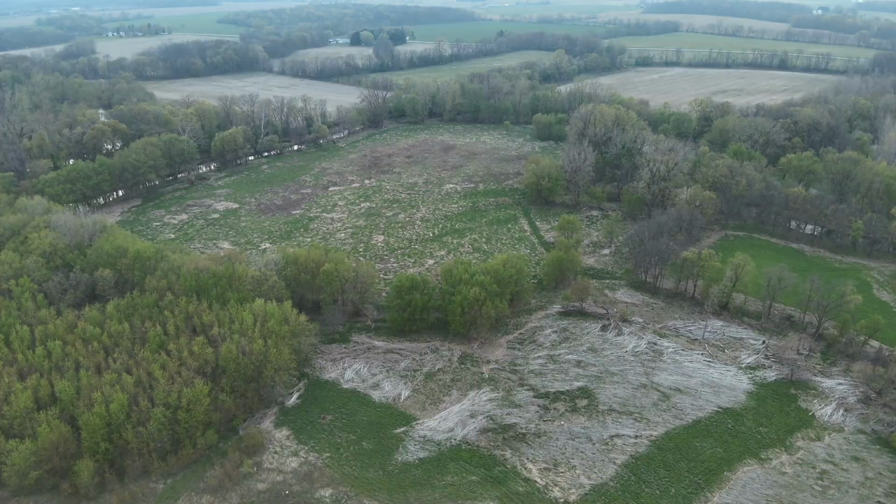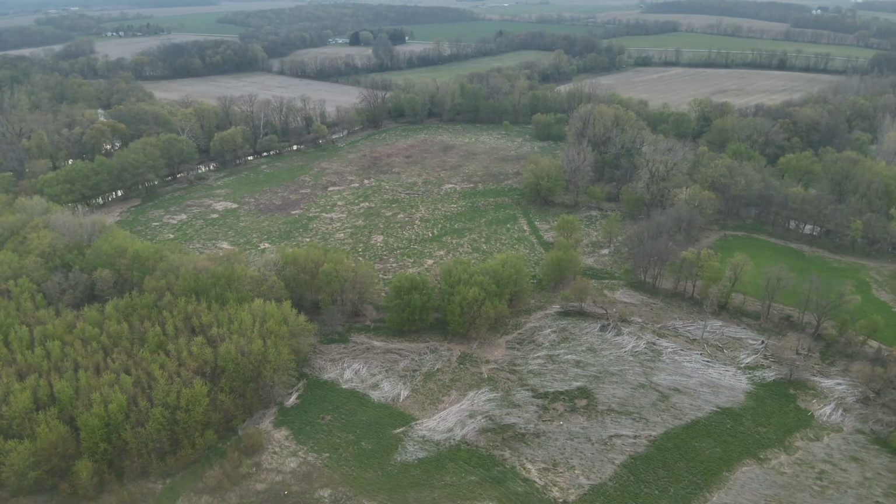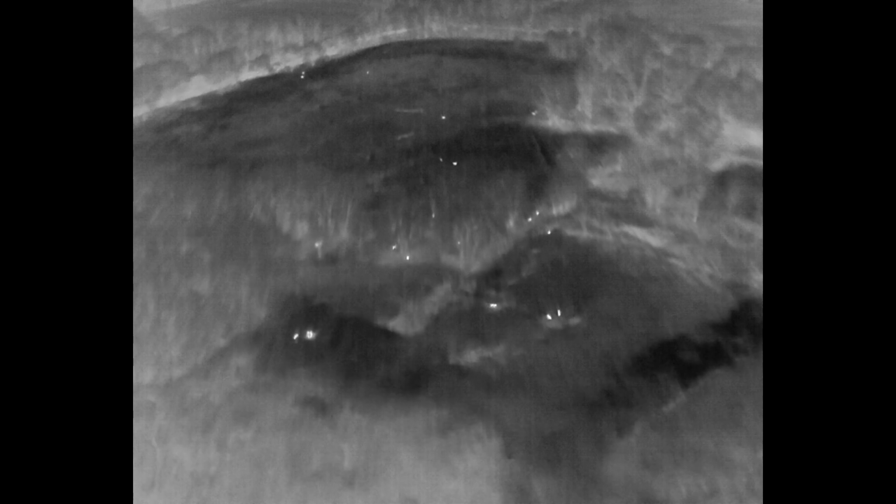Too much for the area, too little. I'm not that person that would determine that. Jeff at Whitetail Habitat Solutions, the MSU Deer Lab, Mississippi State University Deer Lab, they might be able to provide you with that kind of information.